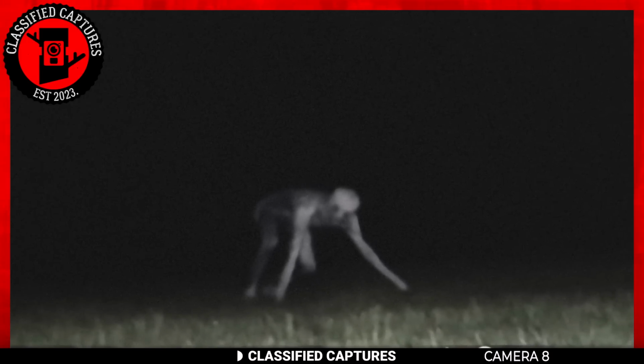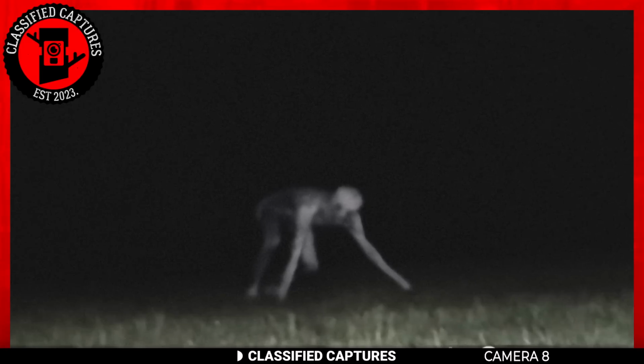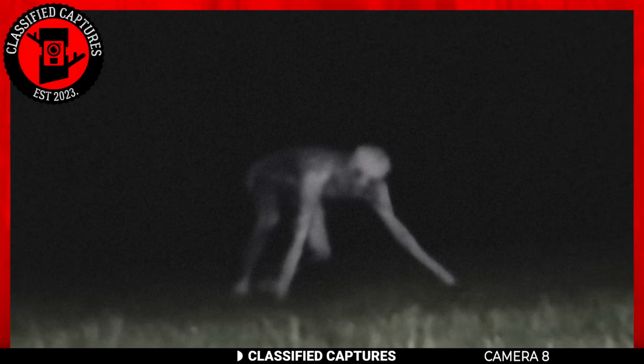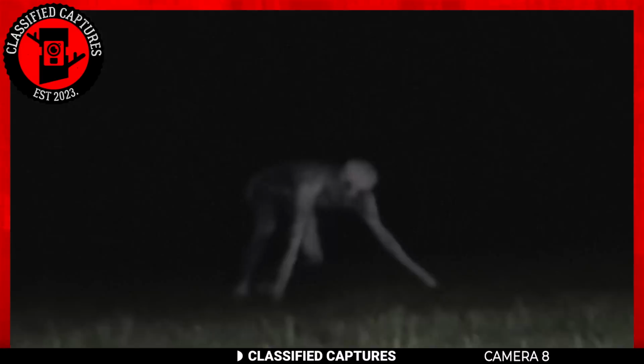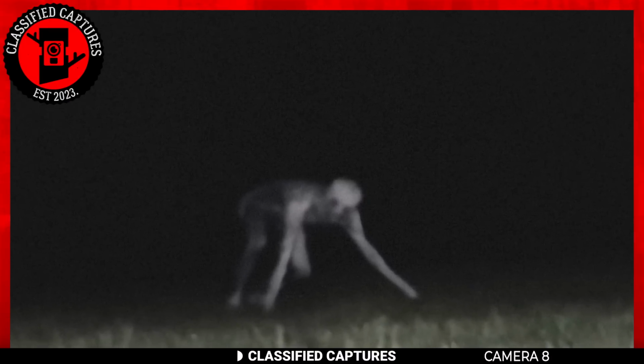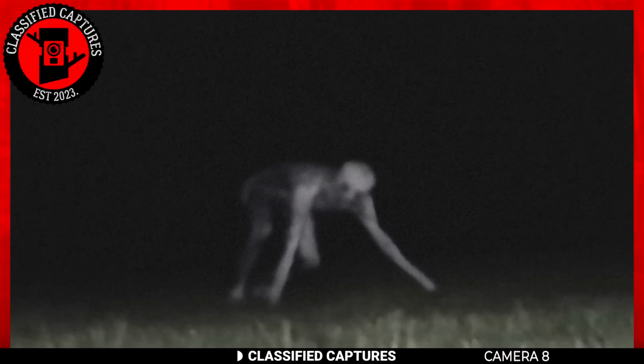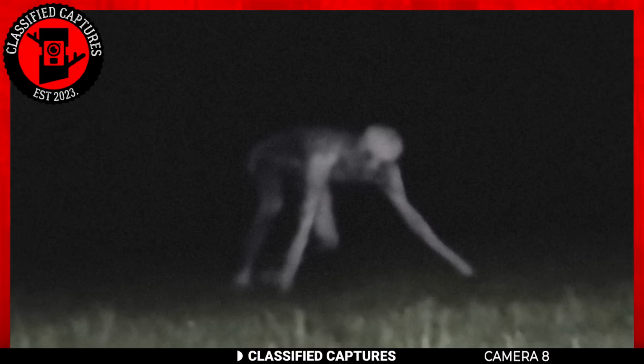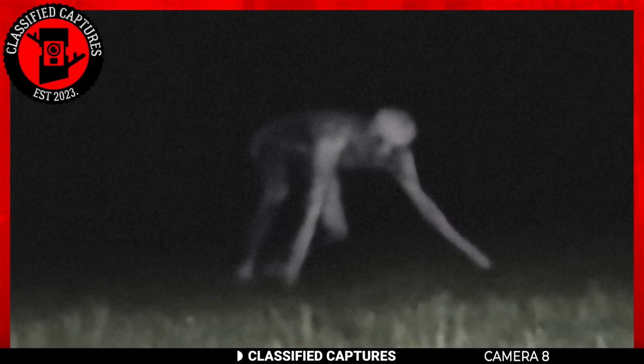Next, we have a trail cam capture of what I can only describe as an evil-looking creature. At first glance, you might be tempted to think it's a human playing pranks or even cosplay, but as you go through the capture, it becomes painfully apparent that this is no ordinary being. Its pale and hairless skin, along with its sunken eyes, long limbs, sharp claw-like fingers, and eerie way of moving, brings to mind a mythical creature known as the Rake.